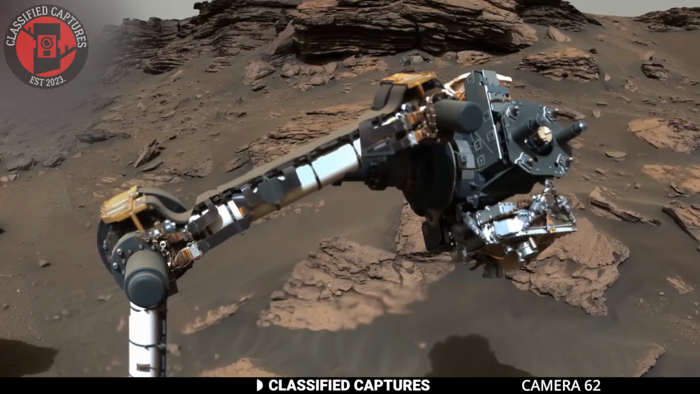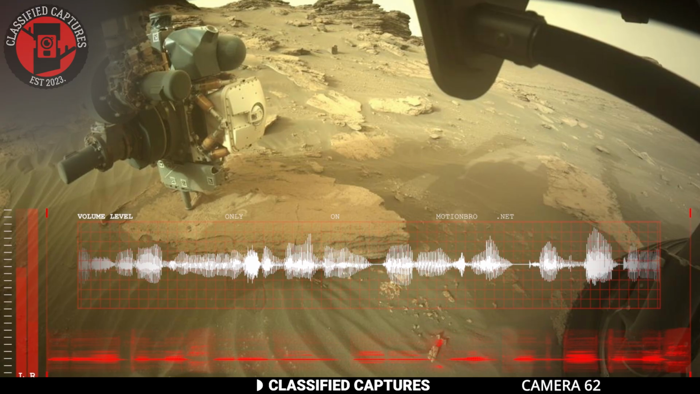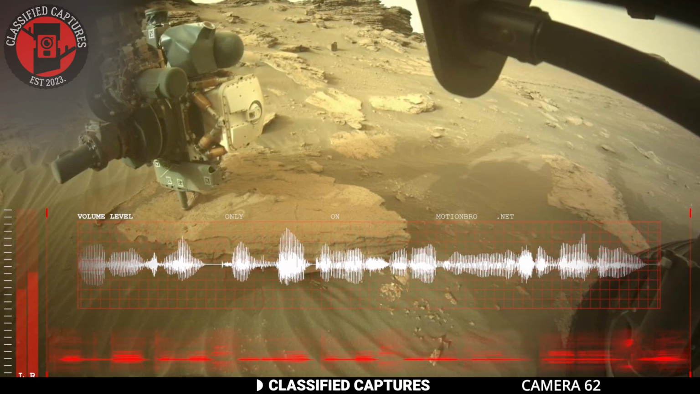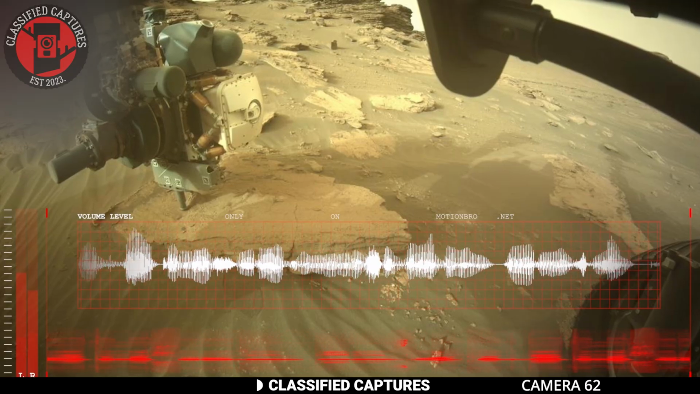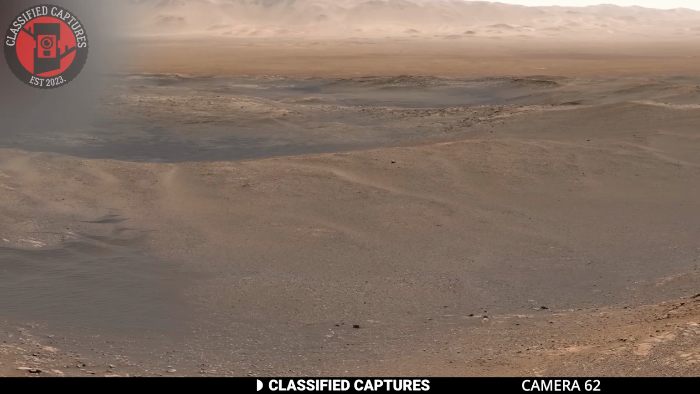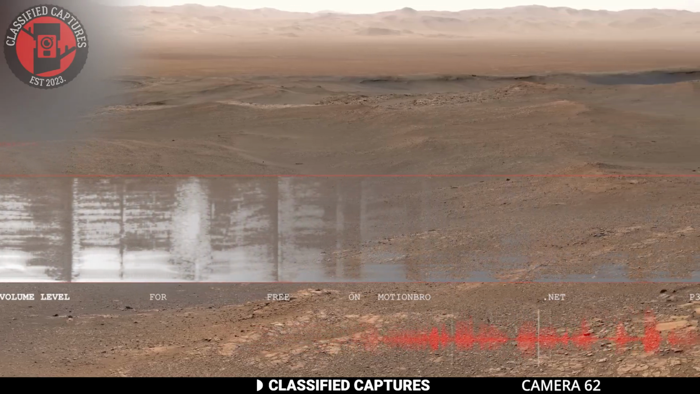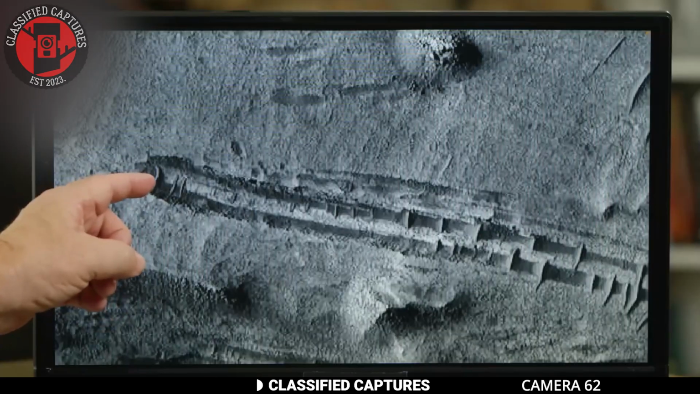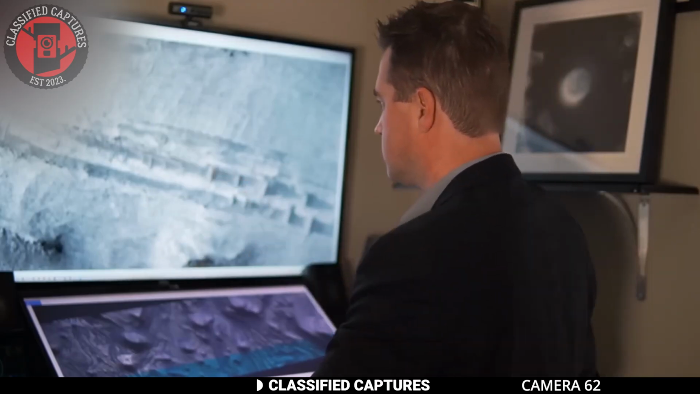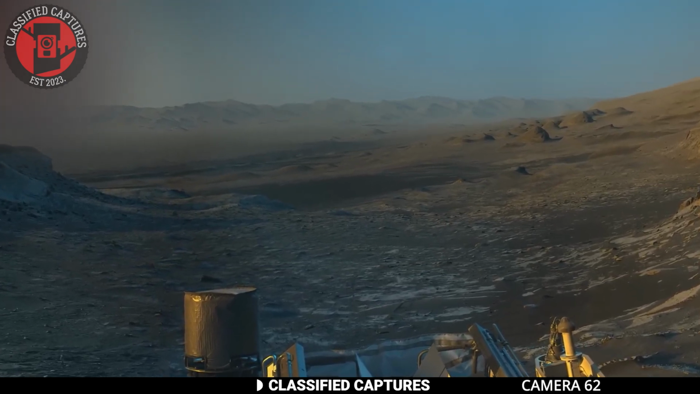However, they were surprised to discover strange, unexplainable noises coming from beneath the planet's surface. These noises culminated in a loud howl, which left the scientists wondering what could have caused it. Some experts believe that it could be evidence of life beneath the surface, while others think that it could be something more sinister.